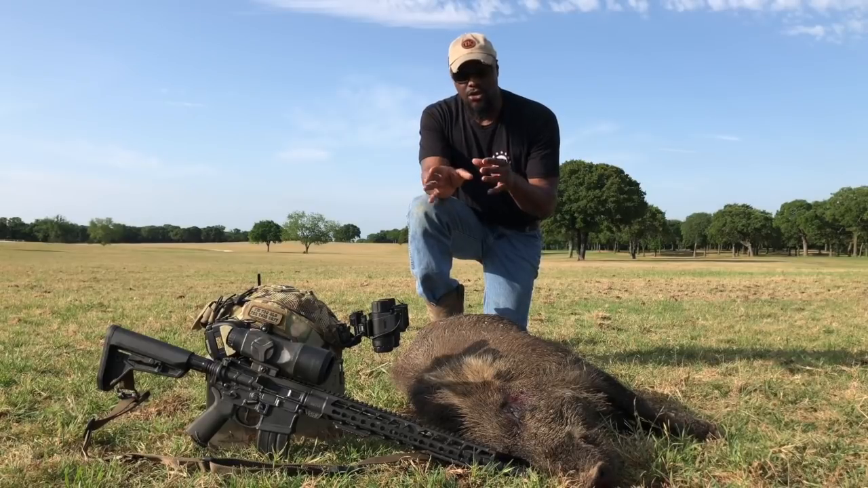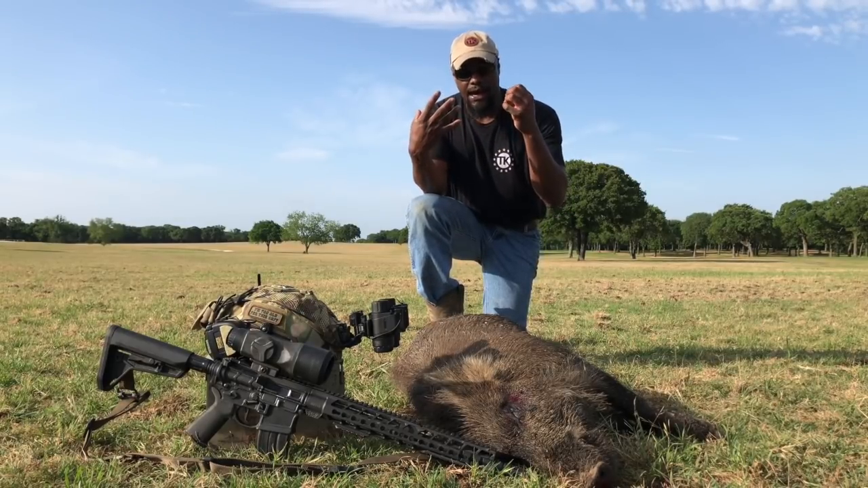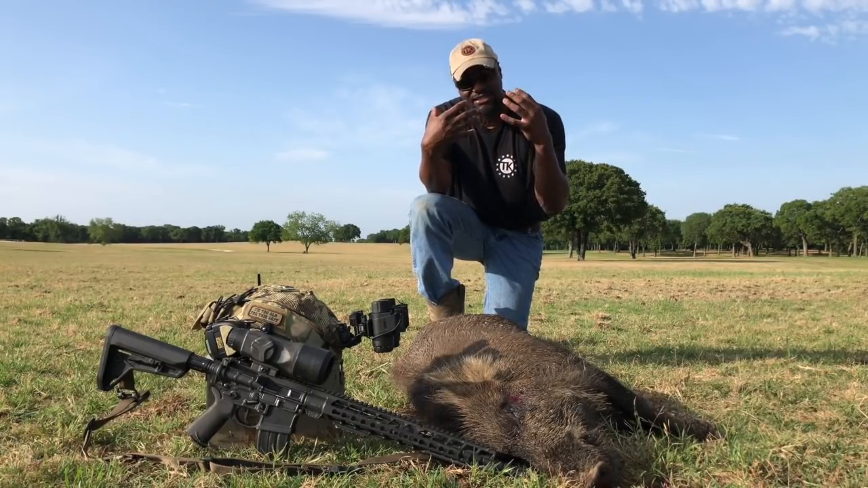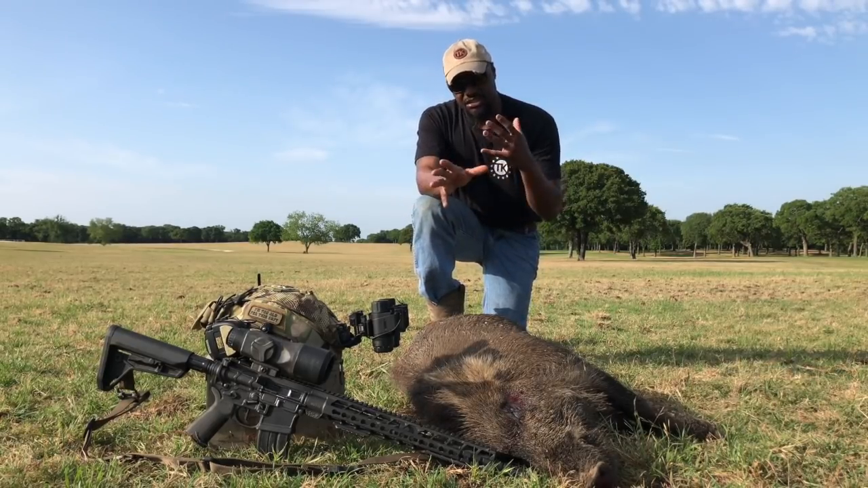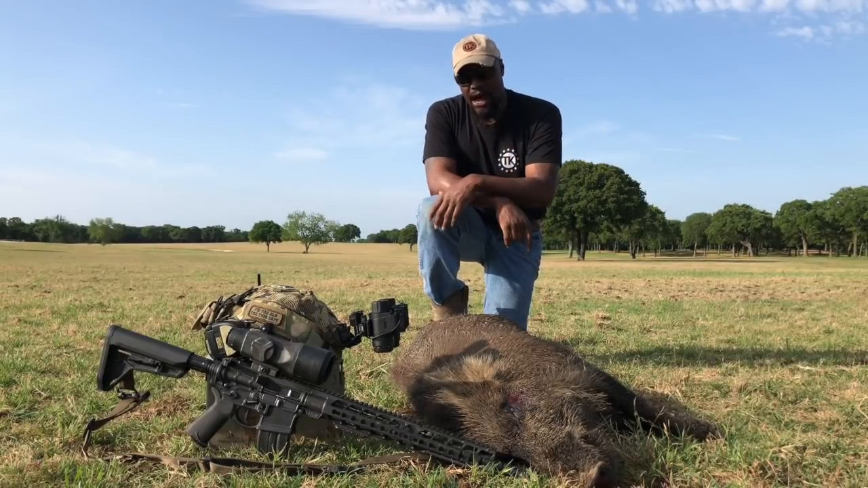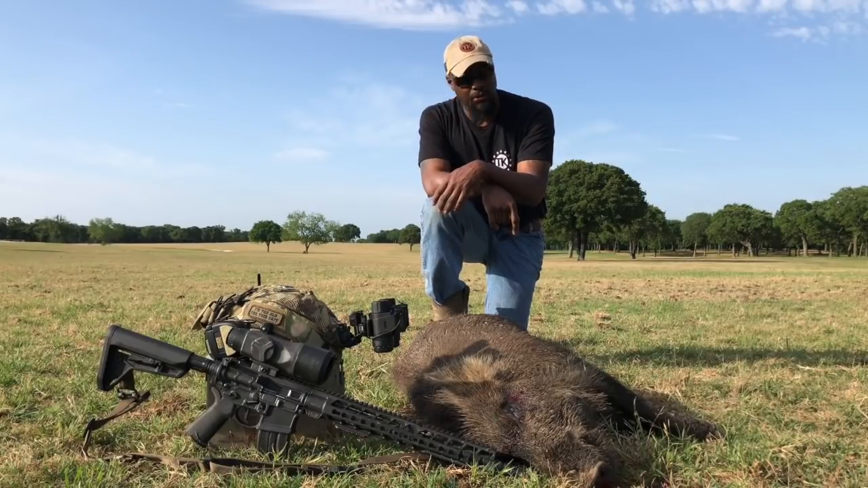It's not the same. You don't have that peripheral. You don't have that colored identification. It's just different, guys. It really is. I'm not saying it's horrible, it's just different. I've been doing this so long that I can tell the difference between a cow and a pig at 250, 300 yards with a thermal, no problem.